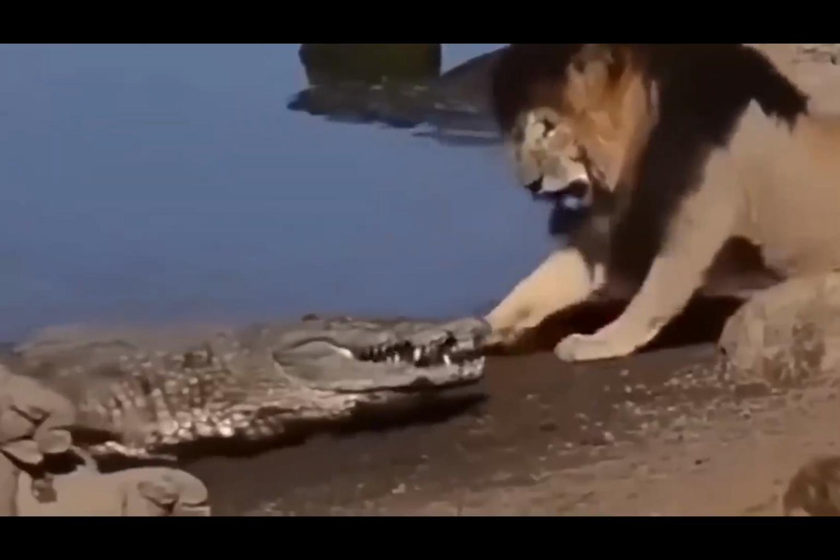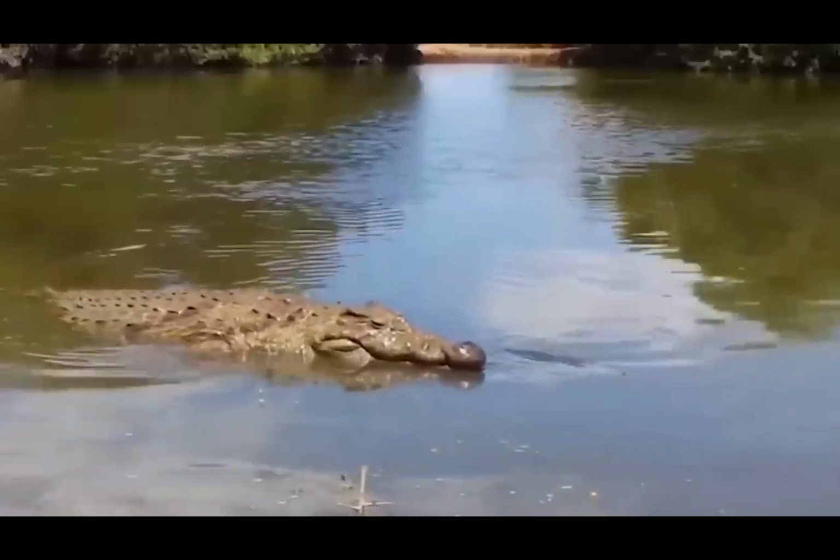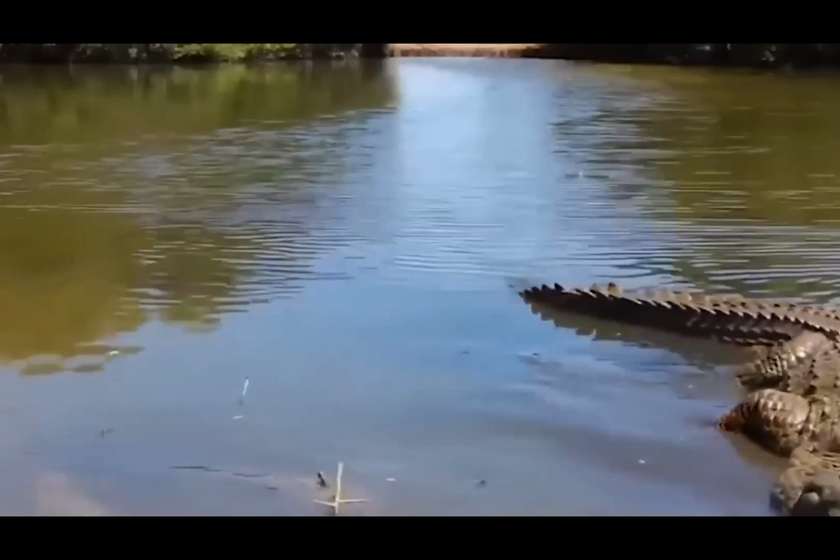Crocodiles are super deadly creatures. They don't care about anyone or anything, not even if you're just trying to record them with a camera. They can sneak up on you real slow, and before you know it, you're stuck in their powerful jaws with no escape.